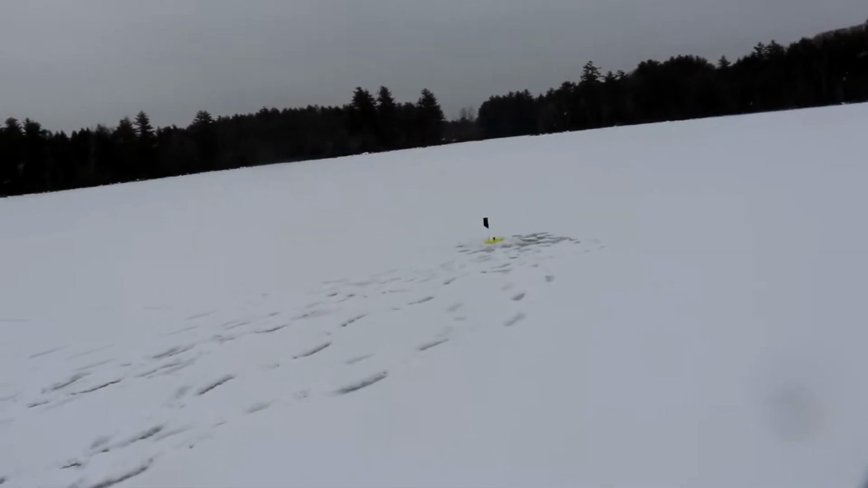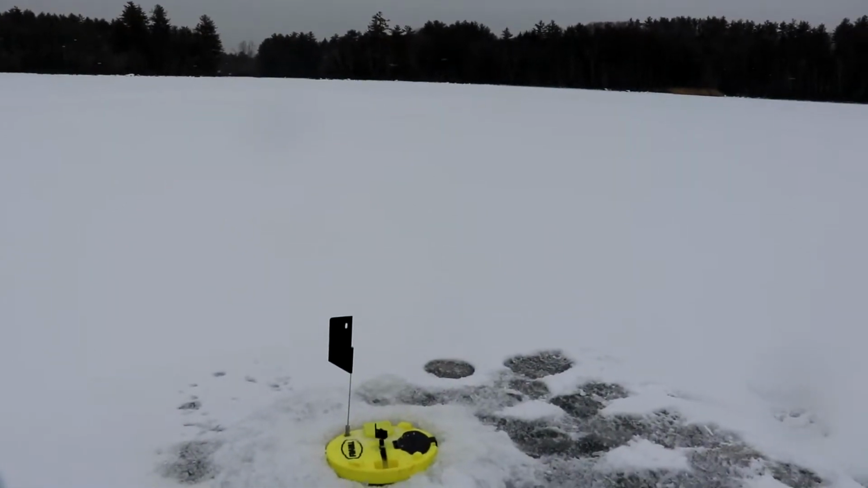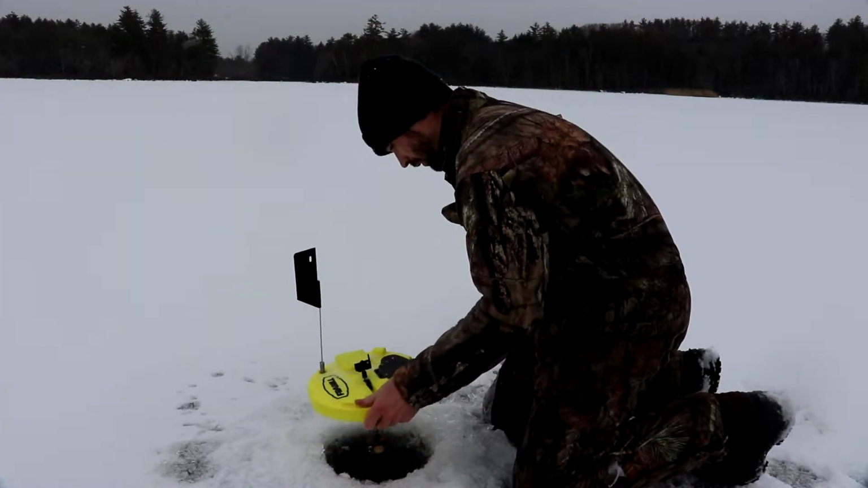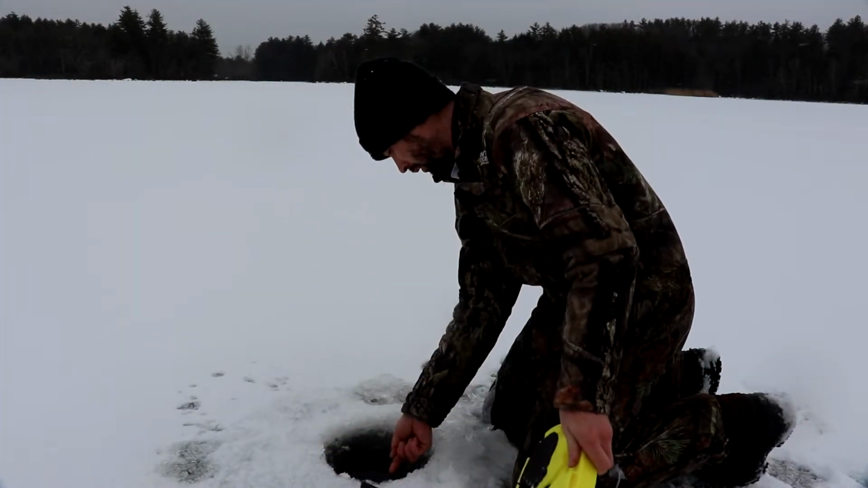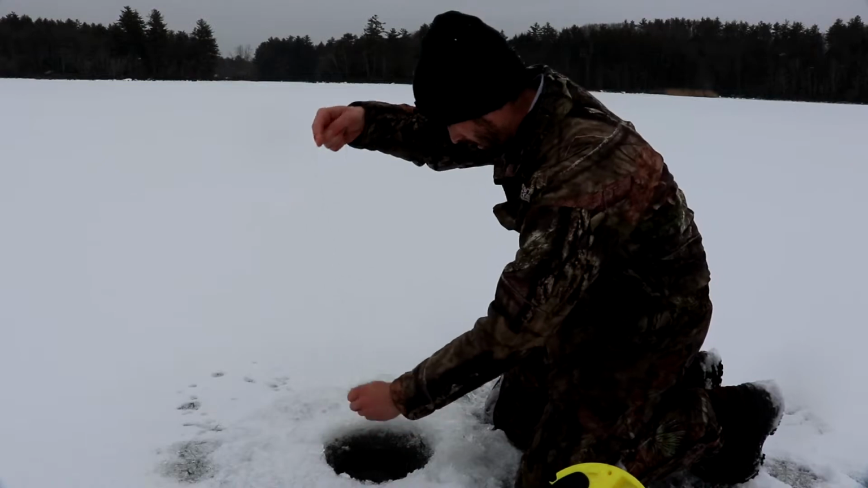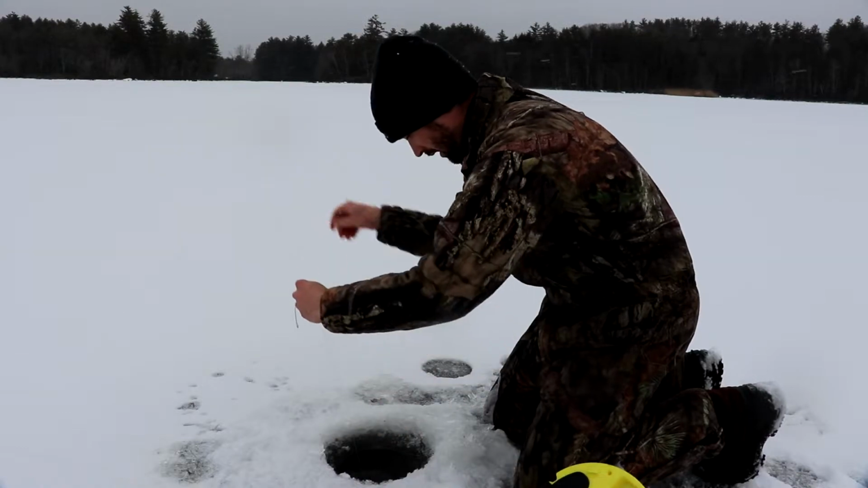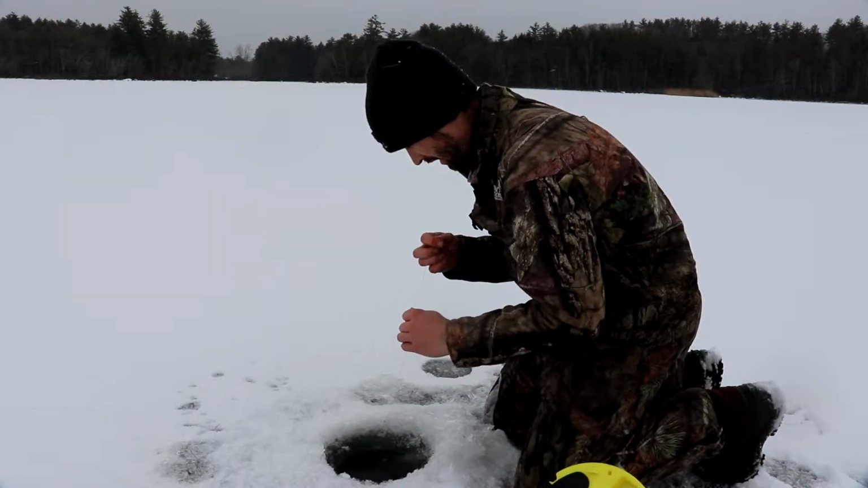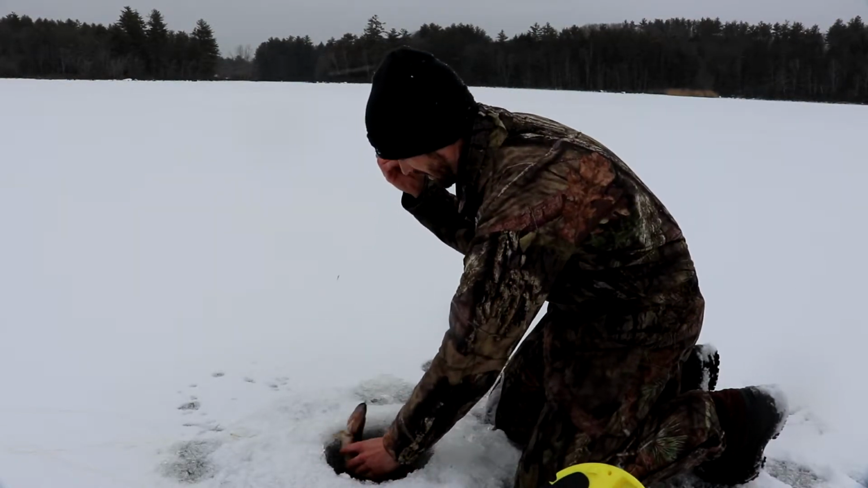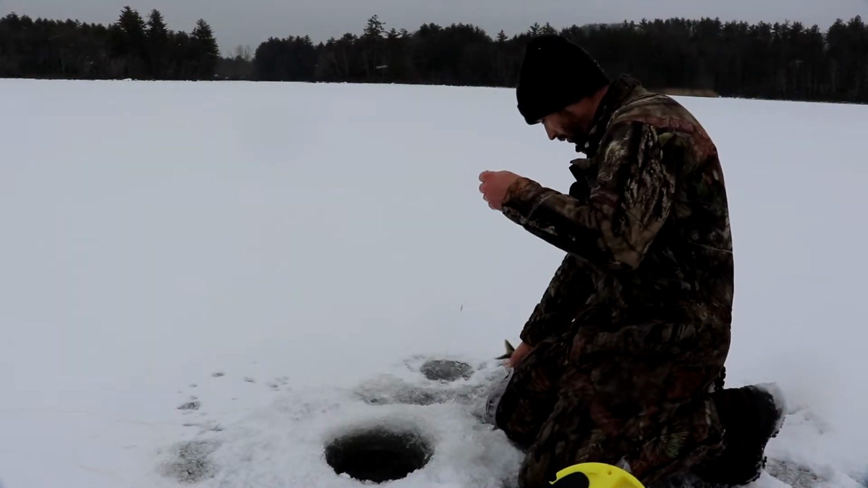Maybe this one is slightly bigger than whatever perch or small pickerel I had on there. Something's on. Pickerel.